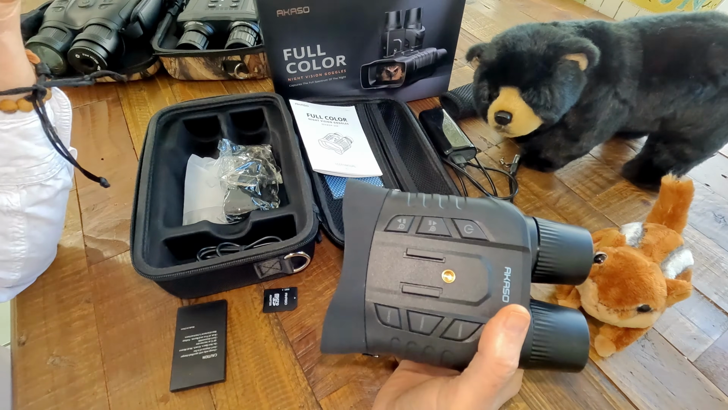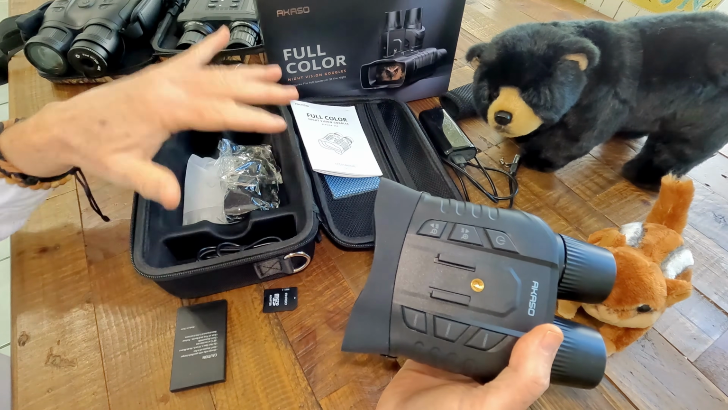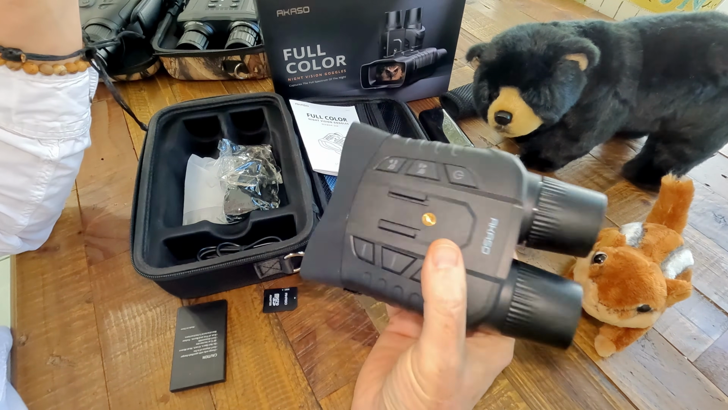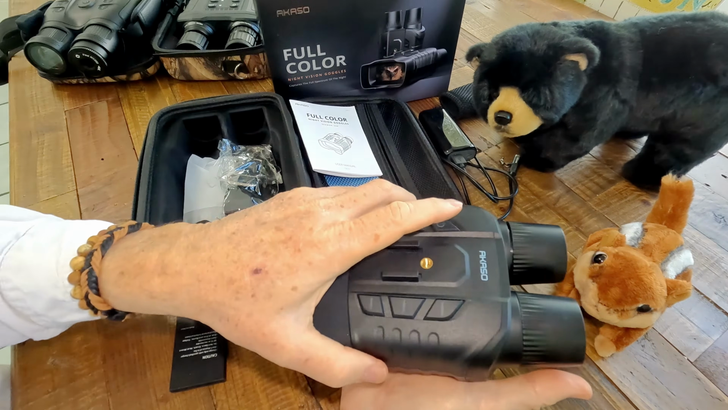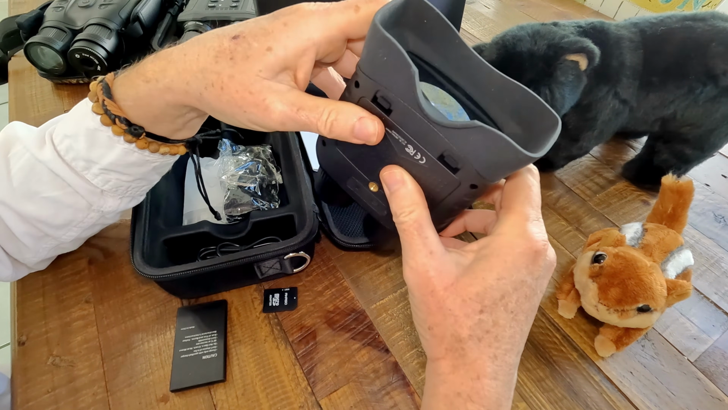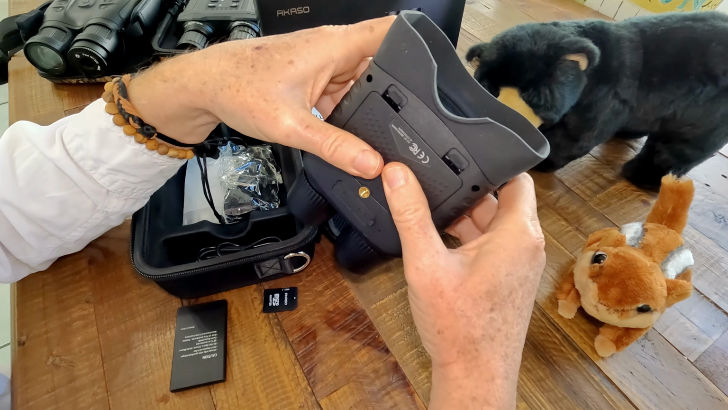So I like these goggles. They come with a nice carrying case. They're easy to carry around. It's something you can just easily throw in a backpack. It only weighs about a half a pound. Fits in the palm of your hand. It's very easy to hold into your eyes and use. Very comfortable for long periods of time of using.